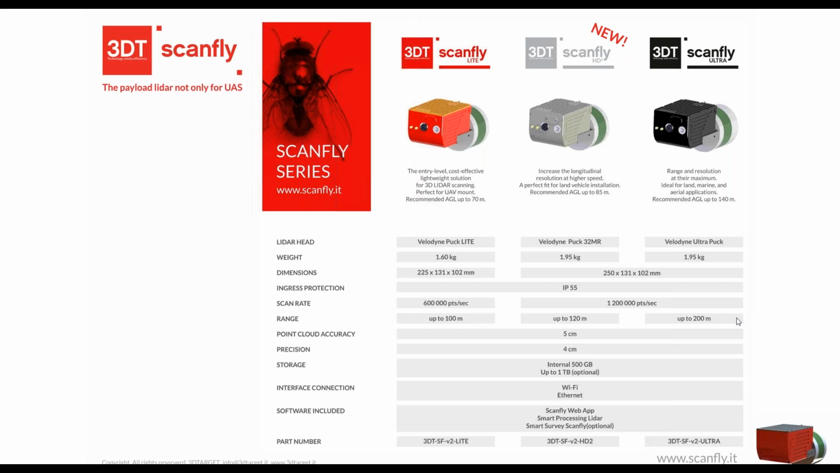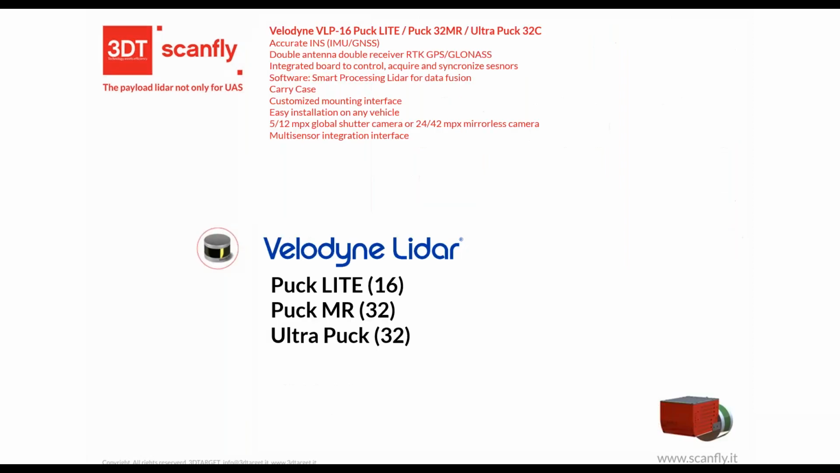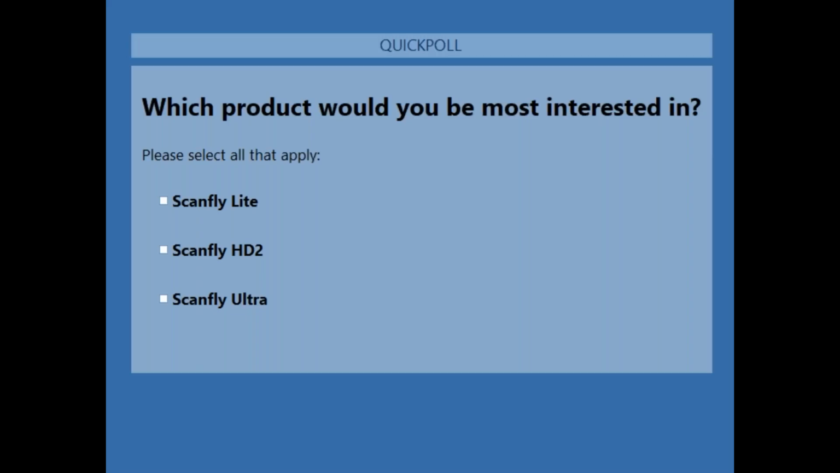The main difference is range, resolution, and the speed you can fly or drive is much higher if you have more channels and more range. So these are the three different models I was speaking about.